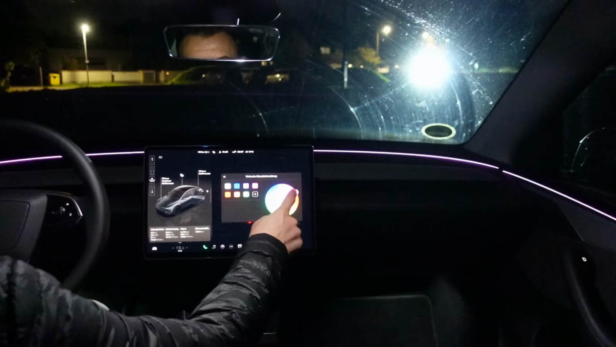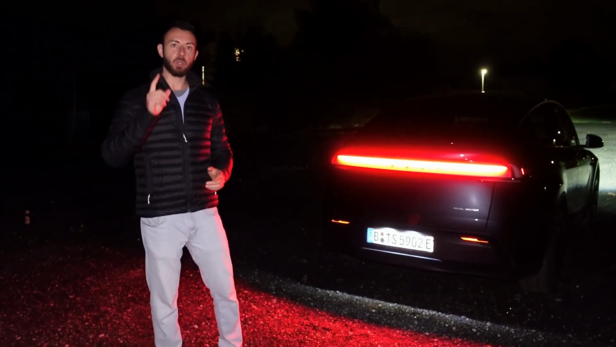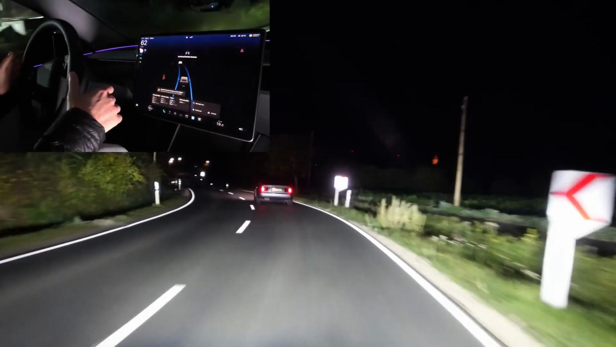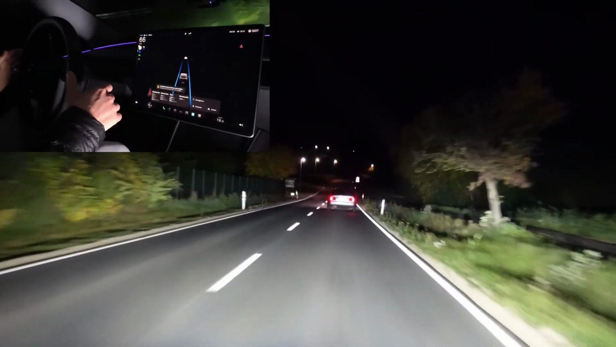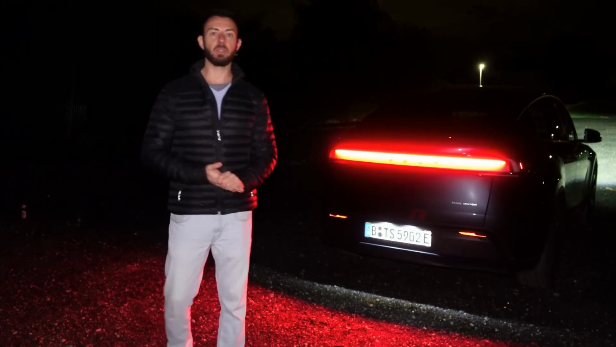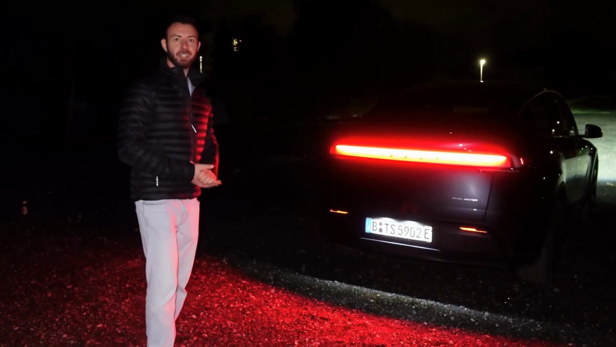For one, we'll look at how the car looks from the outside in the dark and how it looks on the inside in the dark, how well everything is lit up. But more importantly, how safe is it? When driving on dark roads, how well do the assistance systems work, the traffic sign recognition, the illumination, and above all, the matrix LED light? All that in this video. If you're up for it, then let's get started. Let's go.